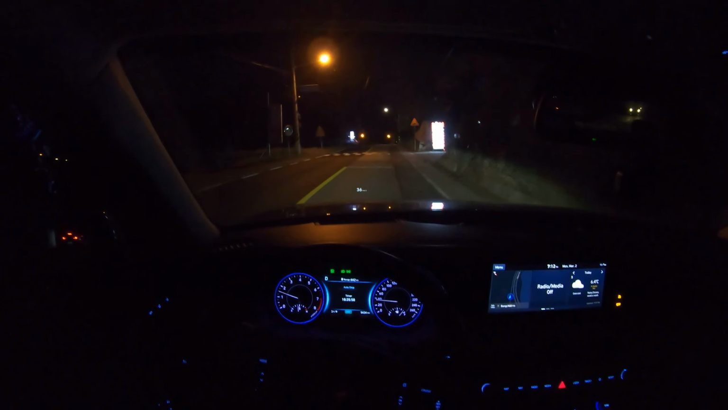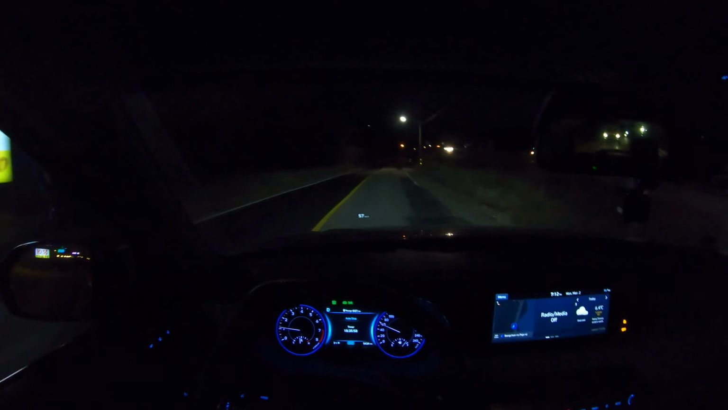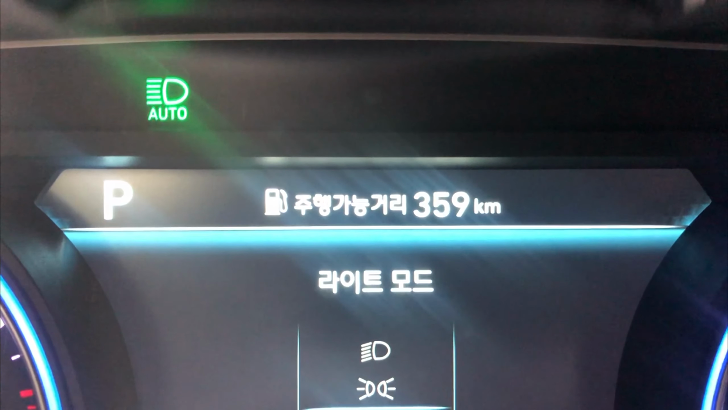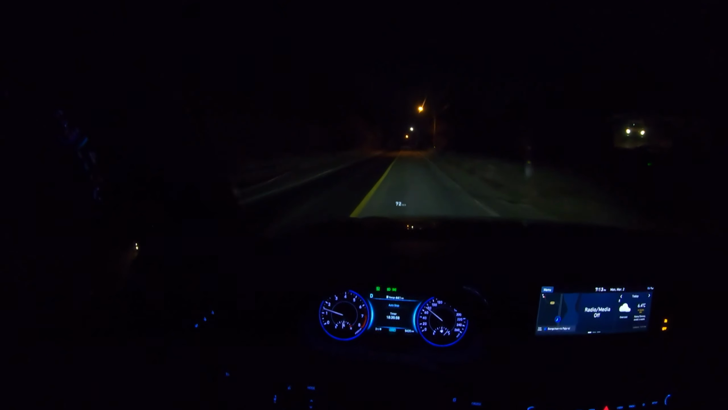Okay. Alright guys, so this has been our quick demonstration of how to use auto high beam. So just turn that auto sign on and leave it on. If there's any car coming from the opposite or your direction, and if there's no street light, then it will just turn on and off automatically for you.